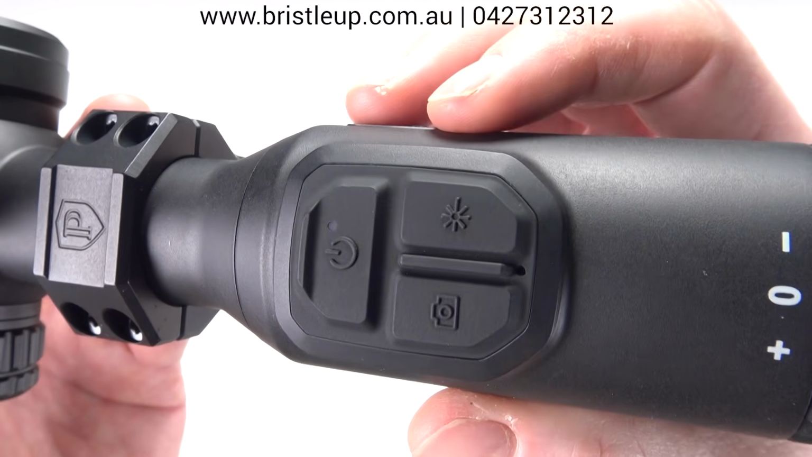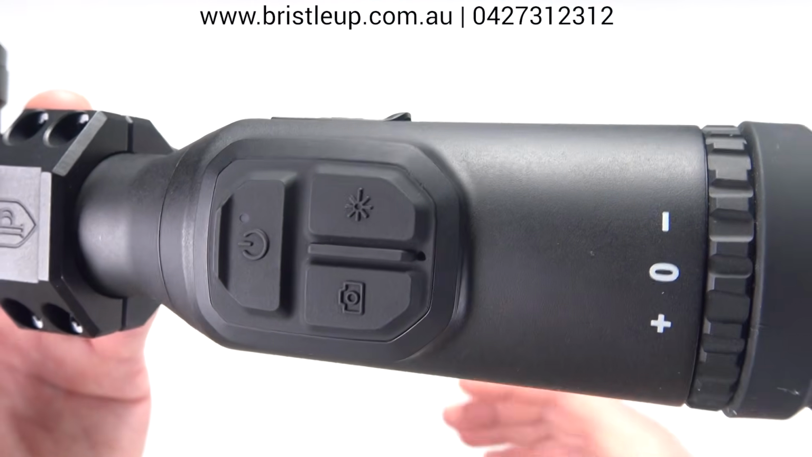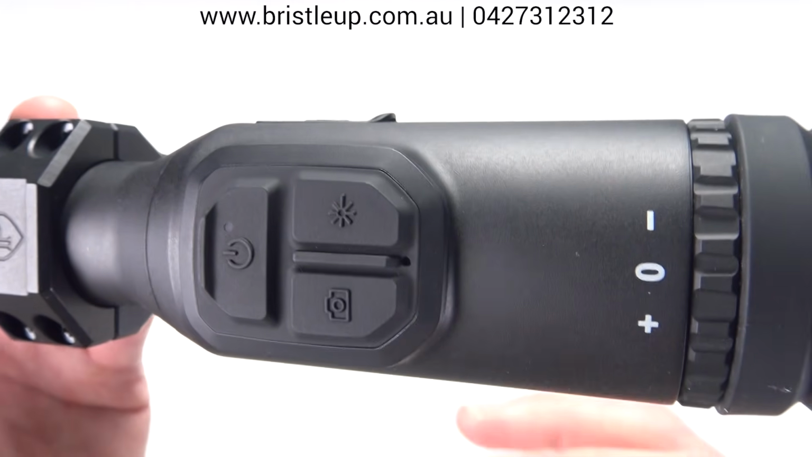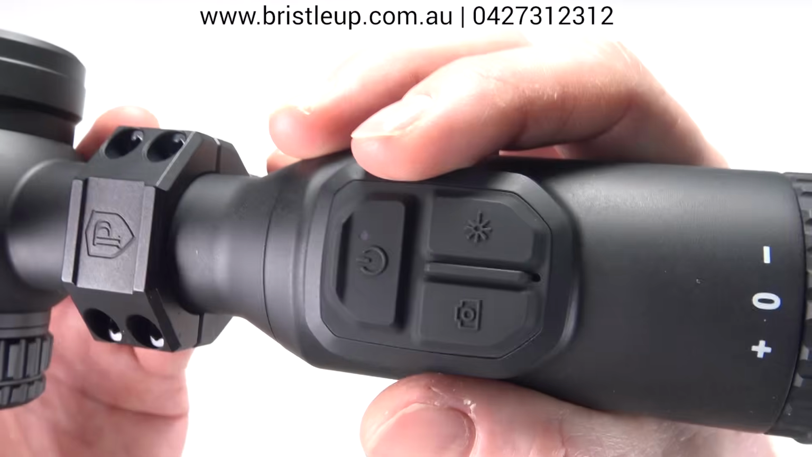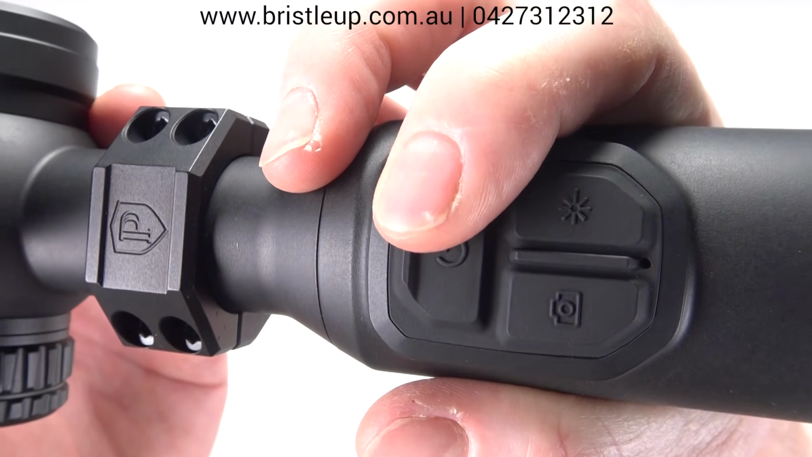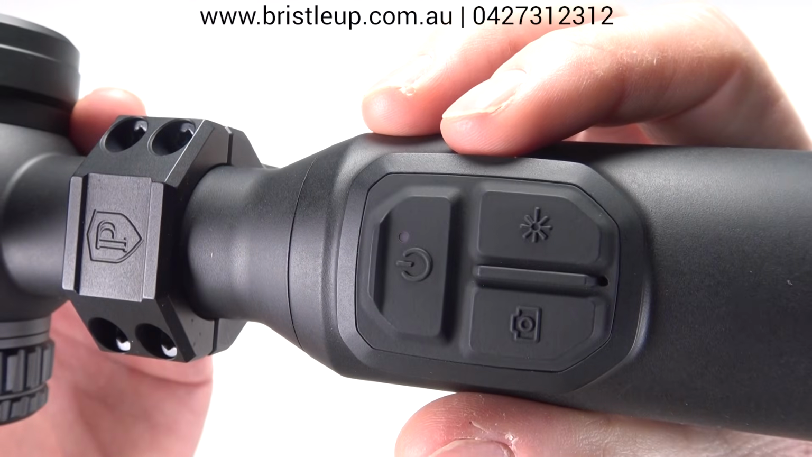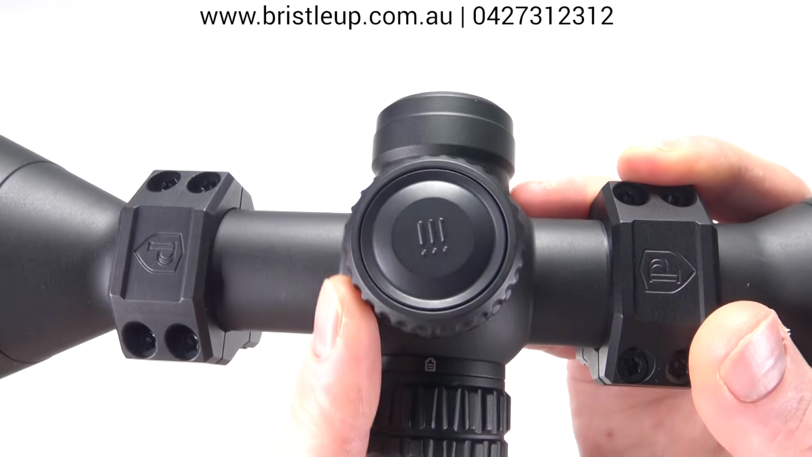Now if you need to do a manual calibration, you hold down the laser rangefinder button and it'll do that calibration for you. But you should never really have to do this now that they've introduced the shutterless technology. Power button, long press to turn on, long press to turn off, and single press to put it in standby mode. Now our multi-purpose scroll wheel in the center here.